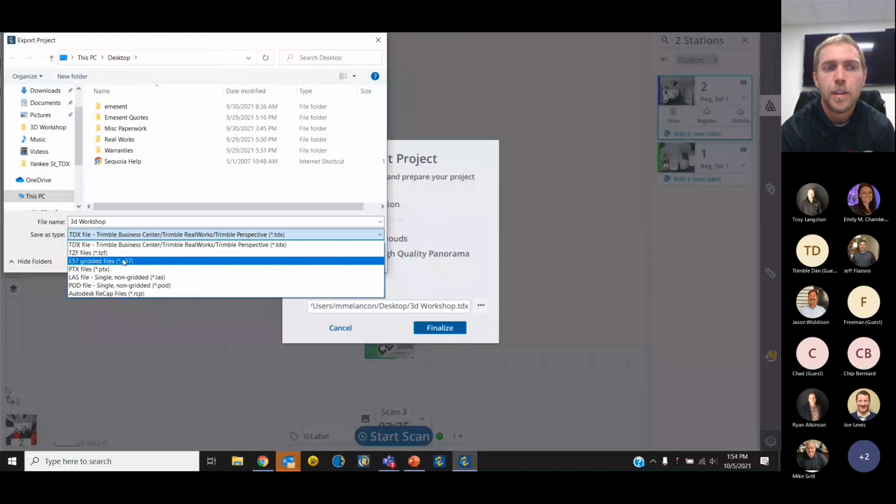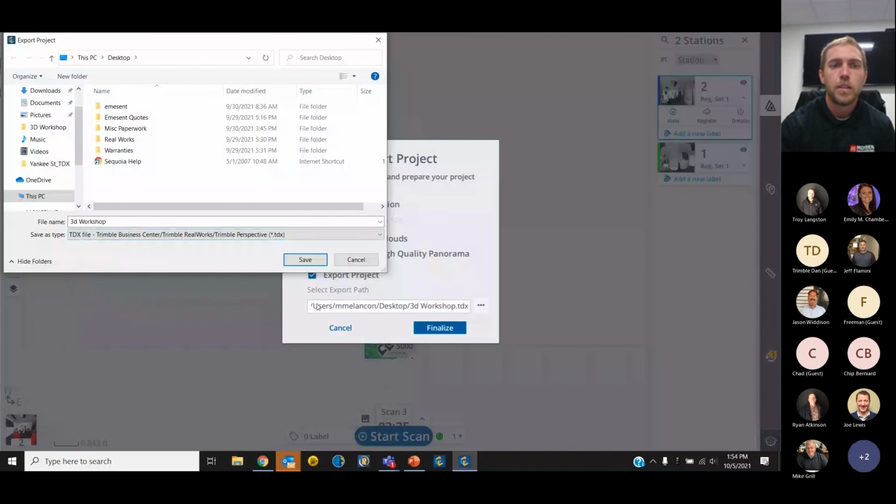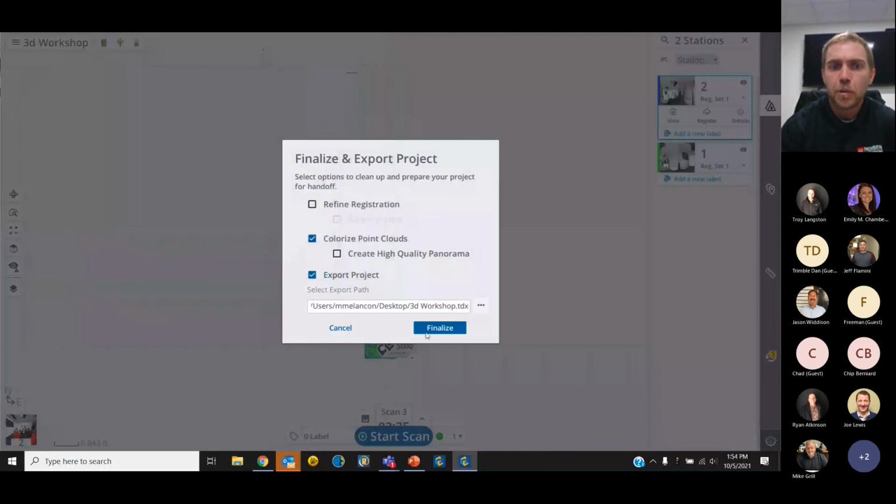We also have PTX, POD, and LAS files. The one I'm most familiar with is the LAS file, as it's pretty compatible across the board for not only Trimble software, but your CAD softwares and other downstream software that you may be using. Okay, so I'm not actually going to go through the export. It would be, I don't know, a minute of time, but I don't really think it's worth it. At least we can see the process of doing so.